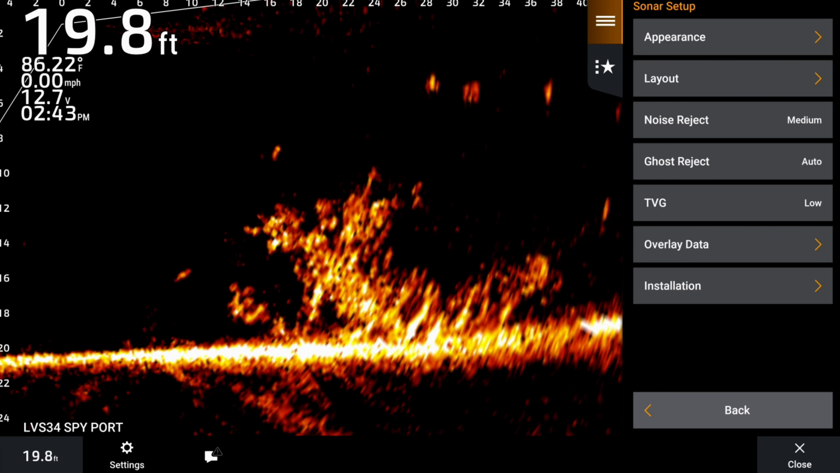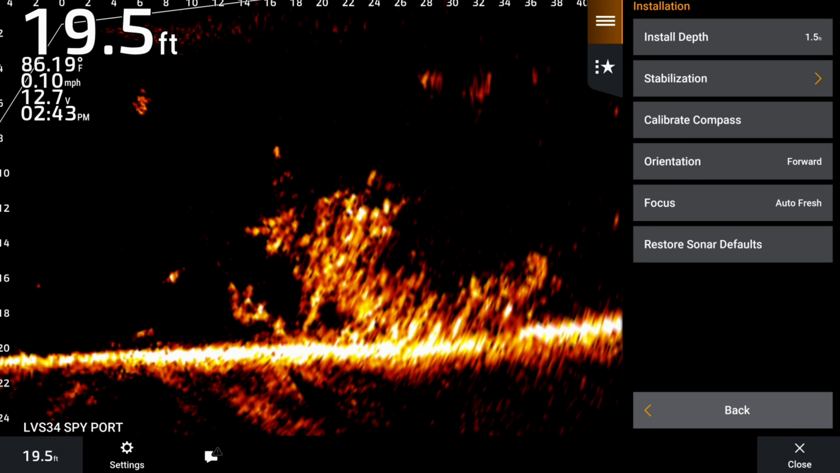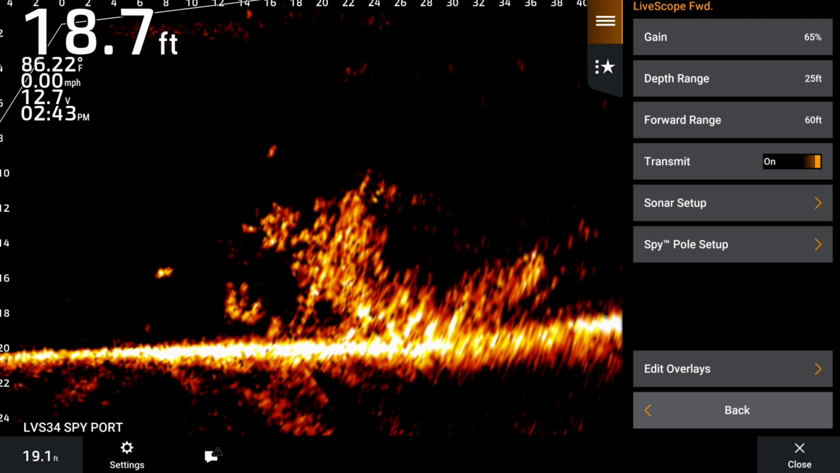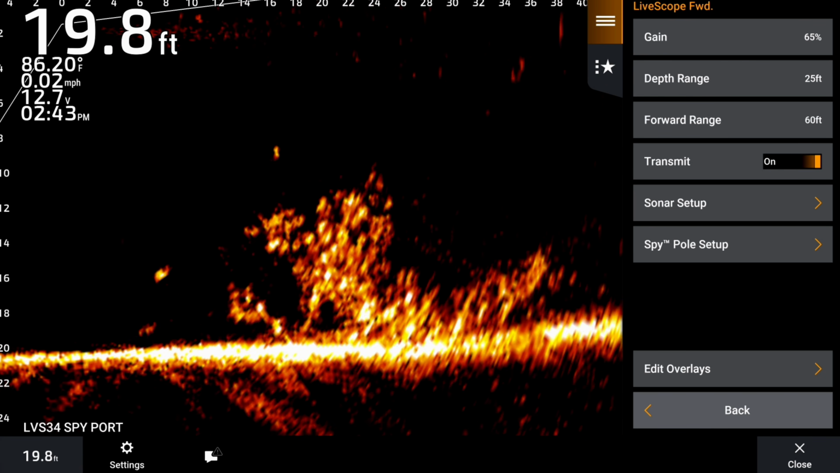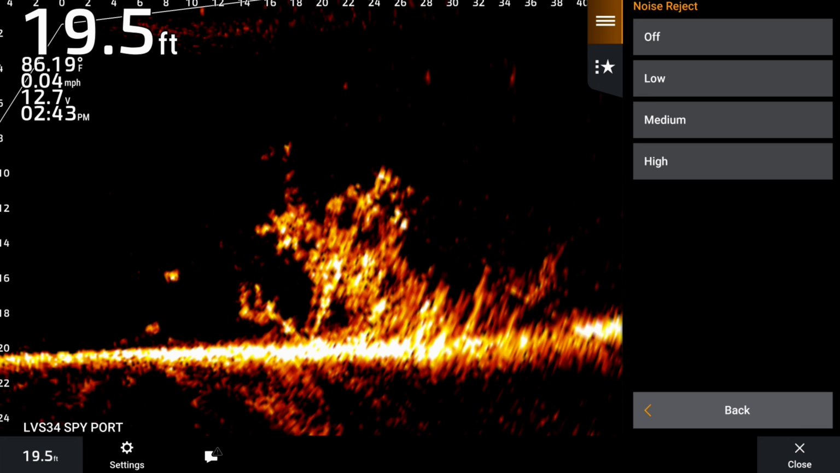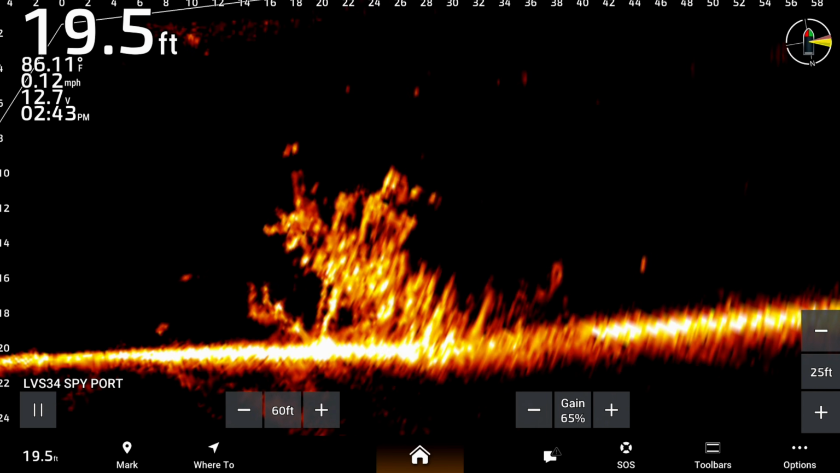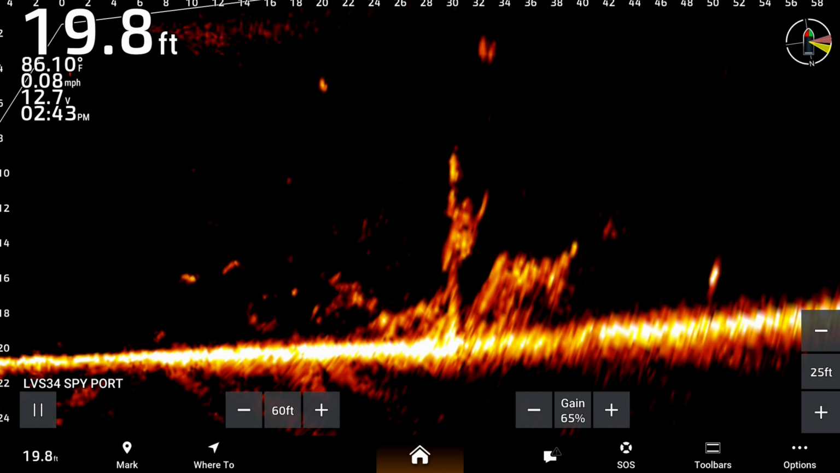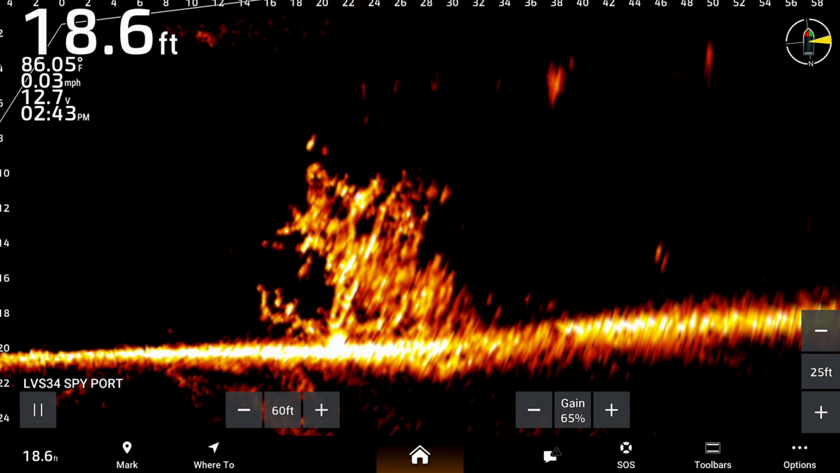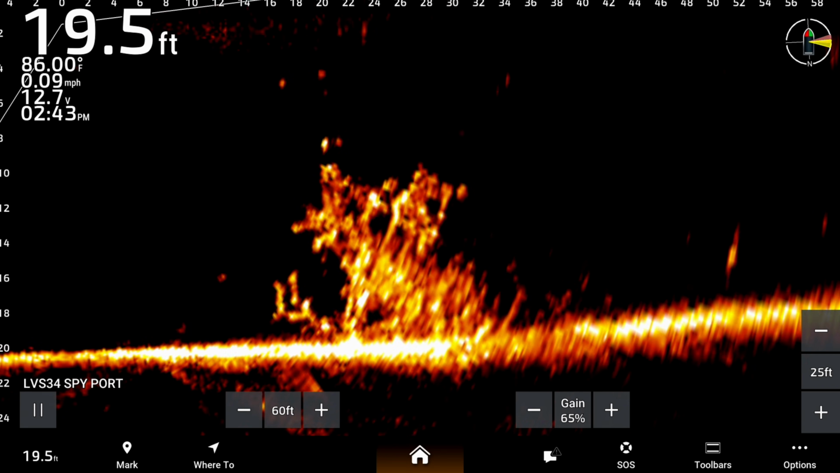Ghost is on auto, TVG is on low. We go to install, we've got the same install depth, and everything's basically going to be the same. But what we'll do is we're going to go on here and we're going to make them all the same, except playing with the gain. But we're gonna put this one on high to kind of make them similar. All right, so we'll get this turned around. That's what the 34 looks like.